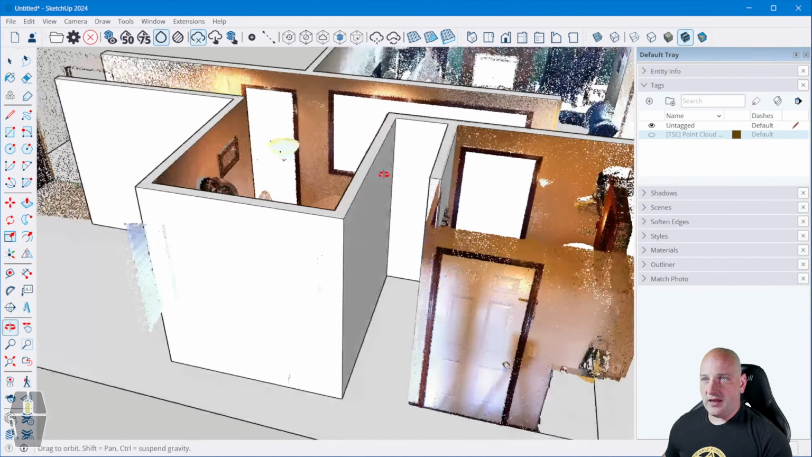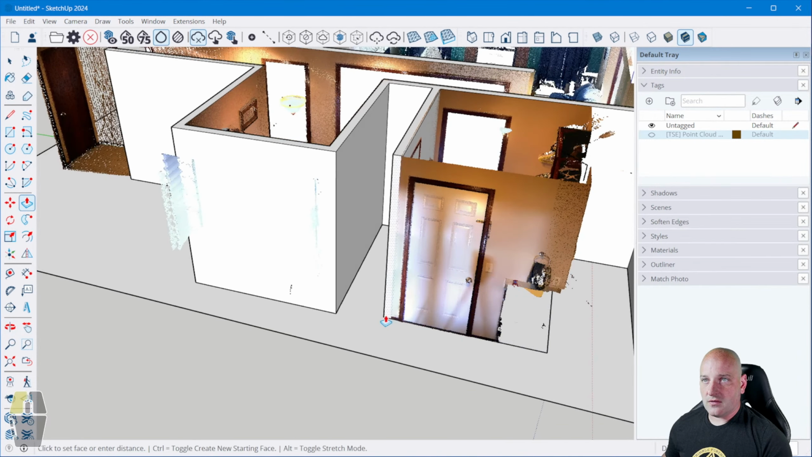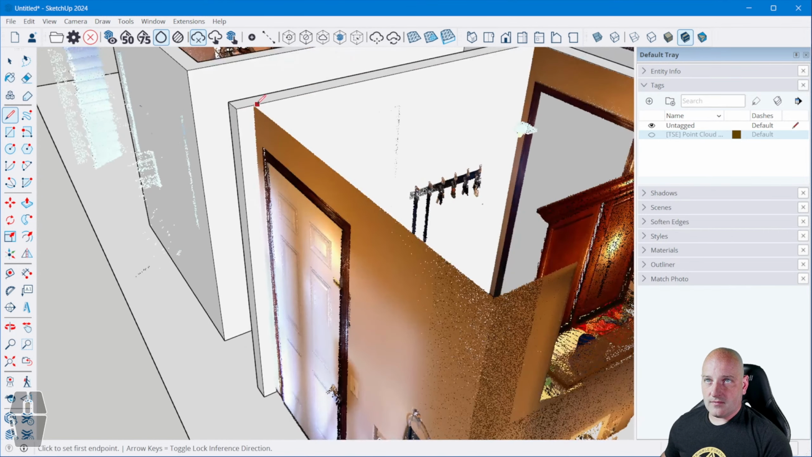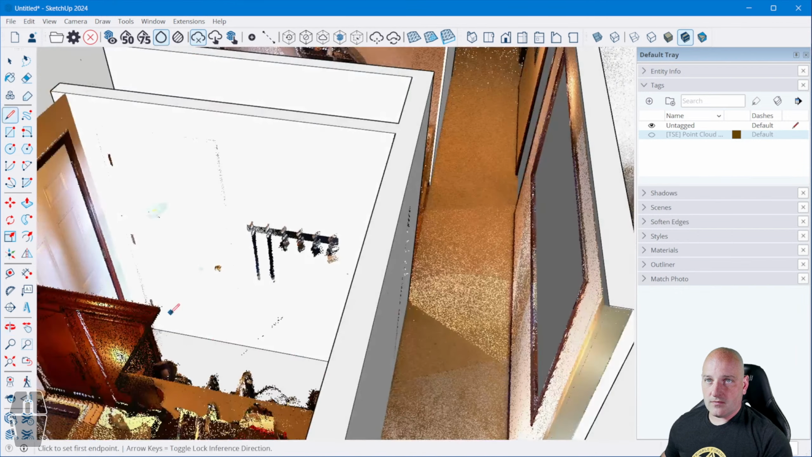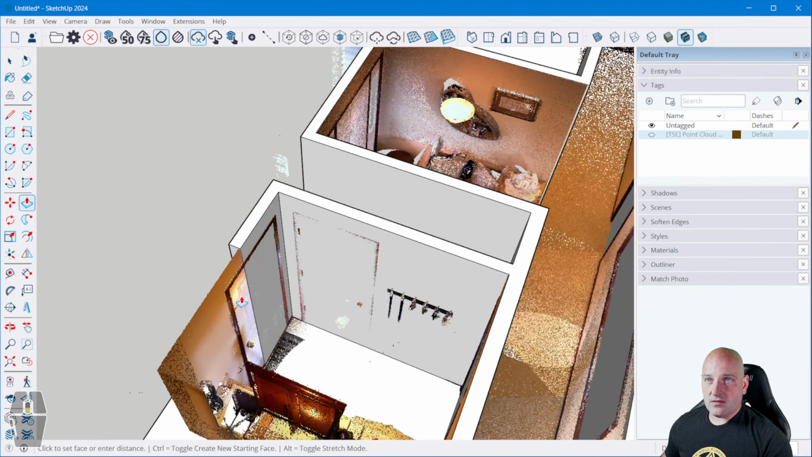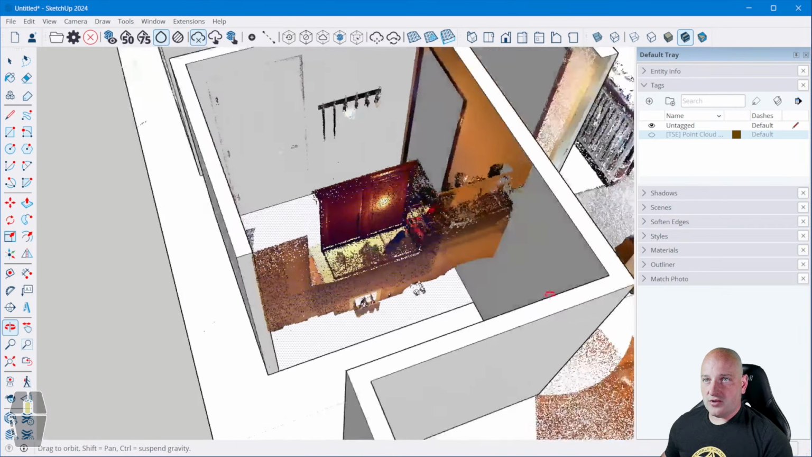Push, pull, and bring that out. Actually, I don't want to use that. I want to use that endpoint, and I want to come up to that. There we go. Pull it to there.